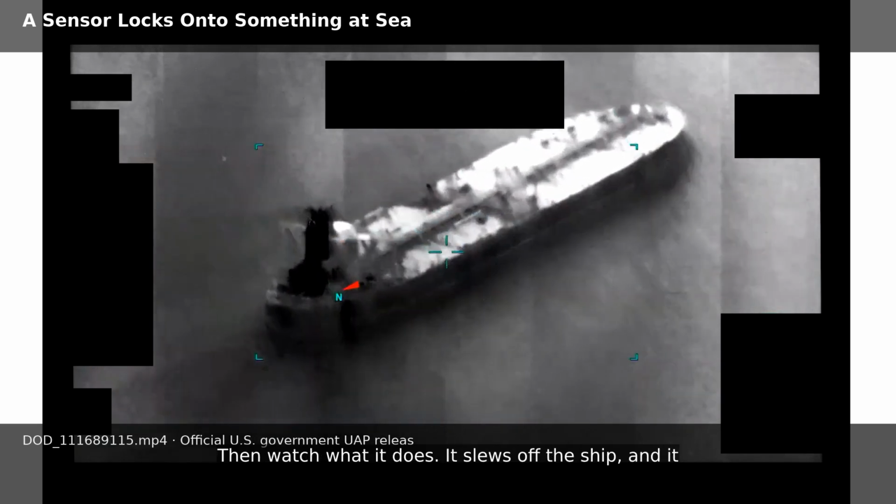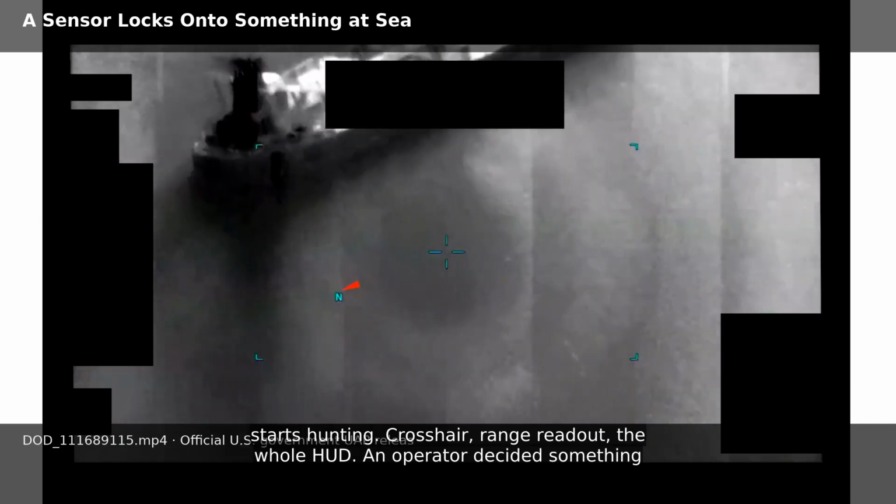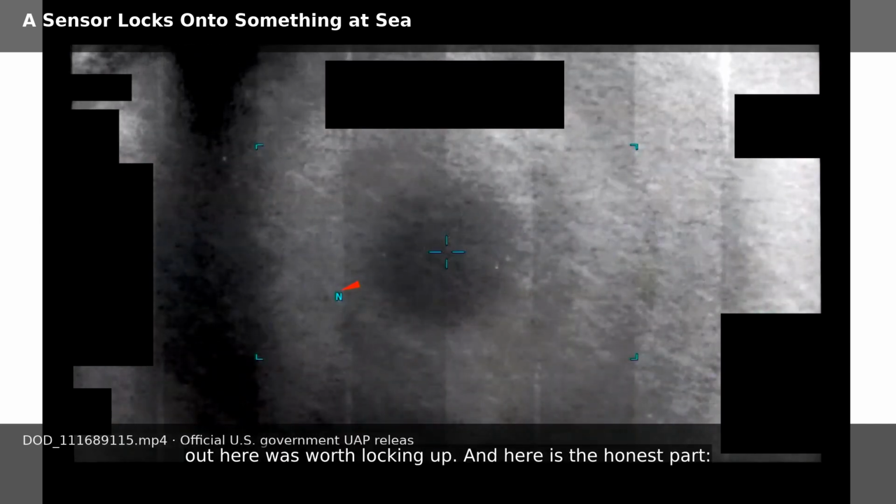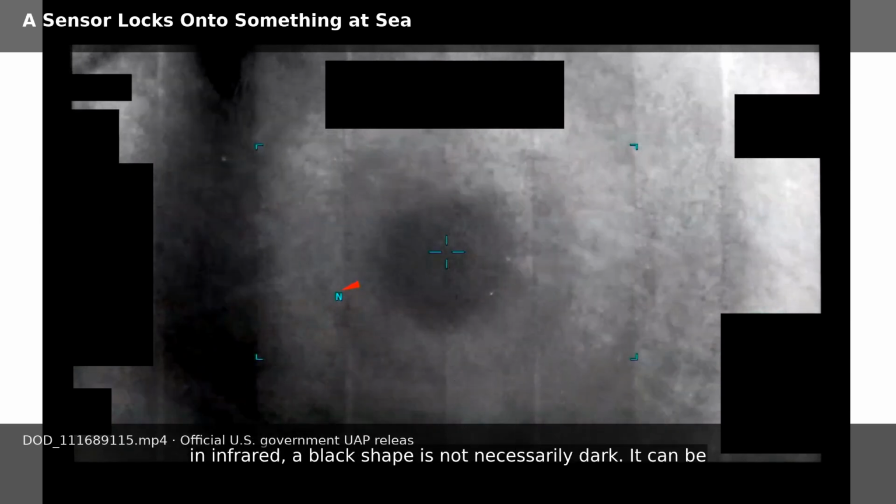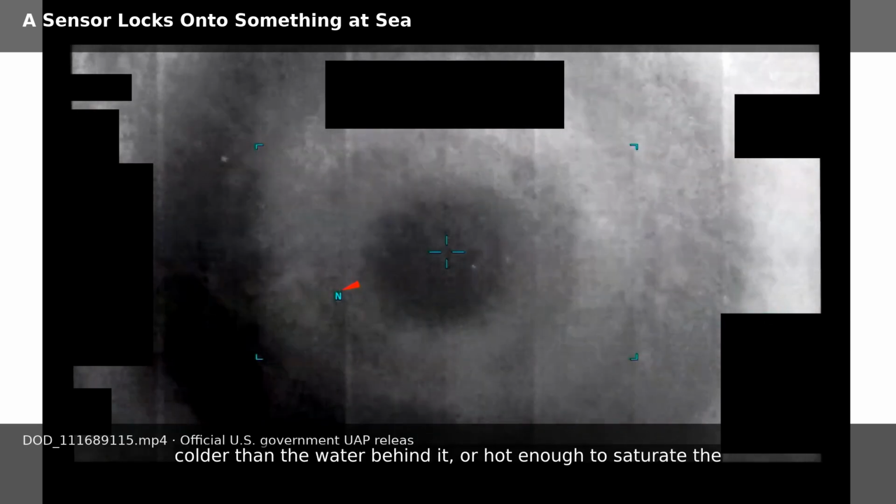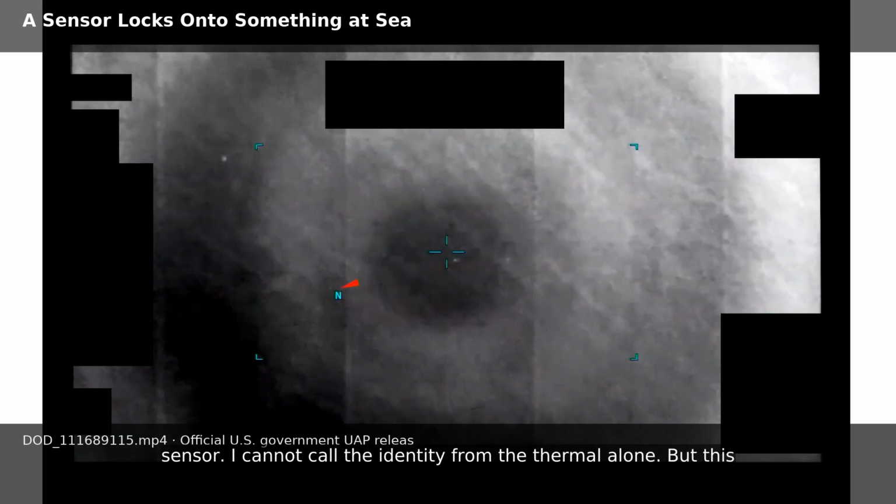Then, watch what it does. It slews off the ship, and it starts hunting. Crosshair, range readout, the whole HUD. An operator decided something out here was worth locking up. And here is the honest part. In infrared, a black shape is not necessarily dark. It can be colder than the water behind it, or hot enough to saturate the sensor.